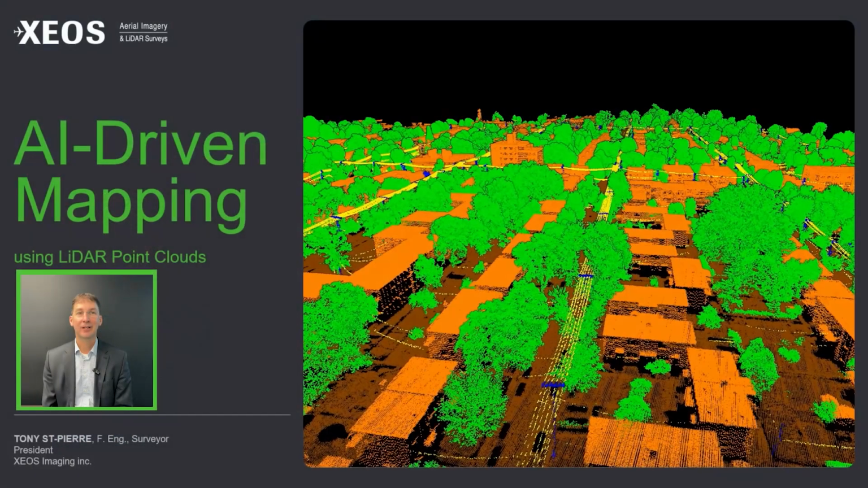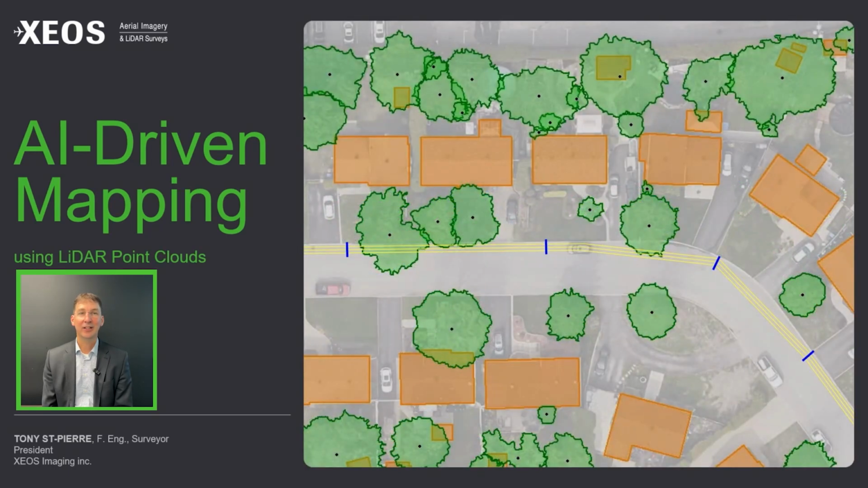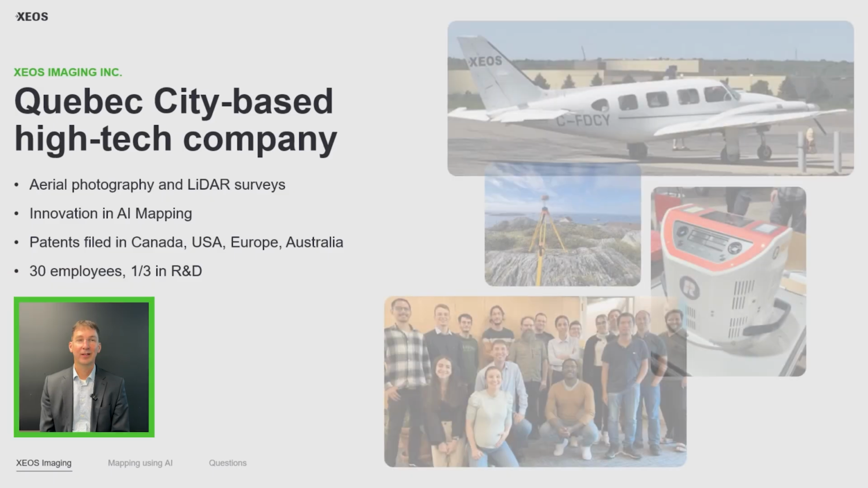Hi everybody, my name is Tony St-Pierre. I am the president of XEOS Imaging, and I will show you today what we've developed in artificial intelligence for mapping using Lidar point clouds.